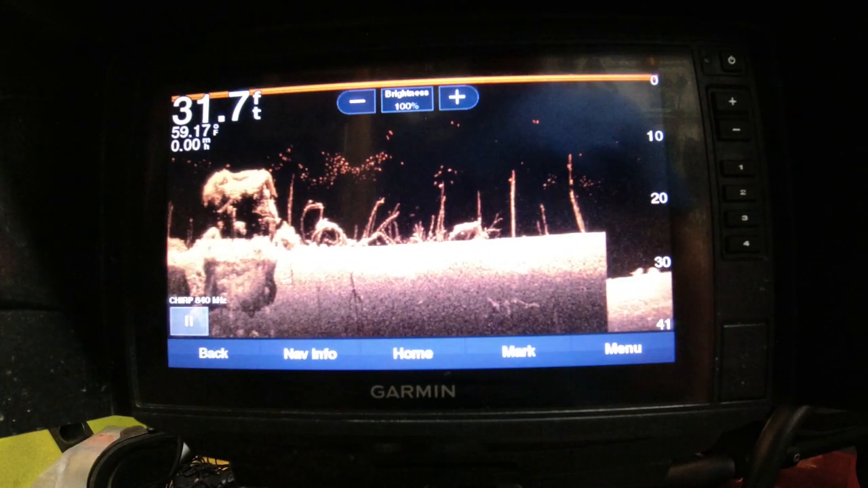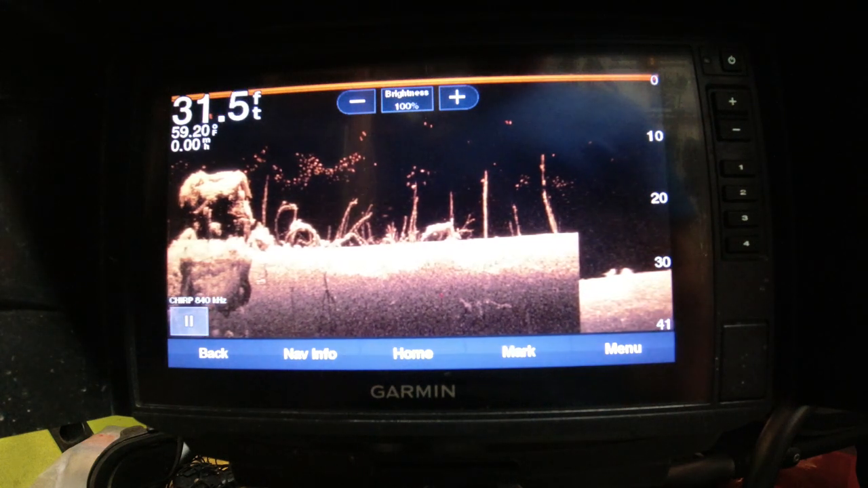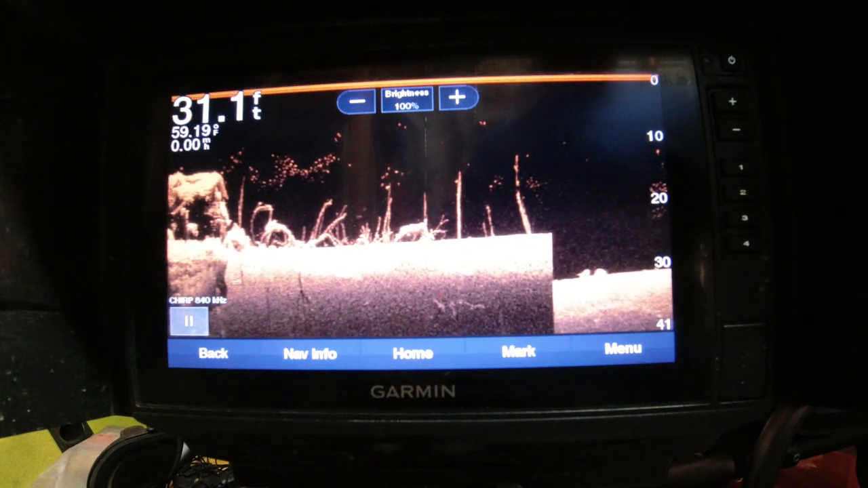Guys, I hope that helped you out with this. I hope that gives you some inspiration to go check out your settings on your Garmin and get it dialed in, so you can have more success in the water.